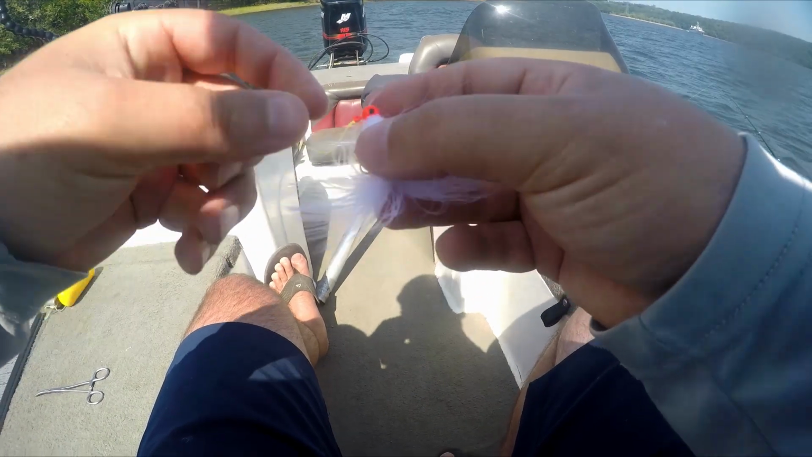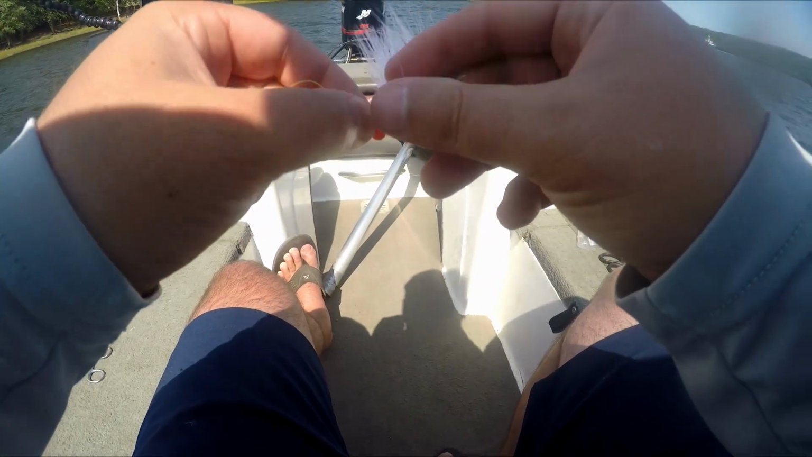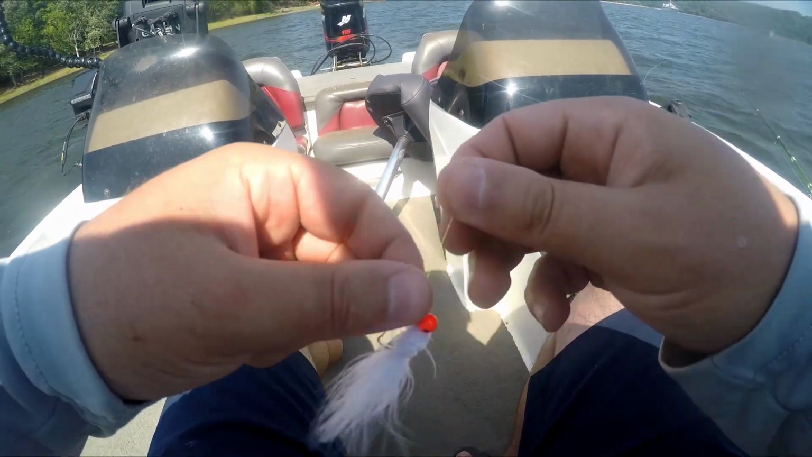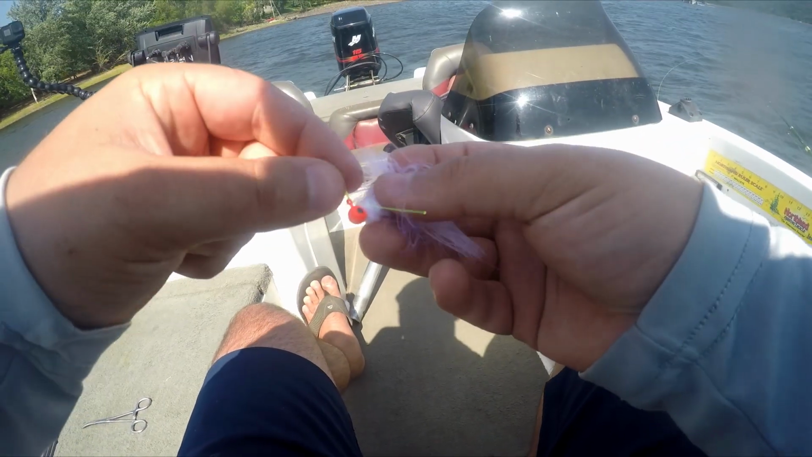This is the improved clinch knot. Now some people refer to it as the barrel knot. I've heard a number of other names for it, but this is typically called the improved clinch knot, or the fisherman's knot, I guess.